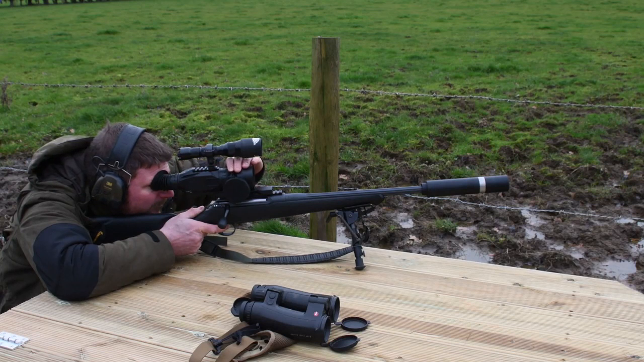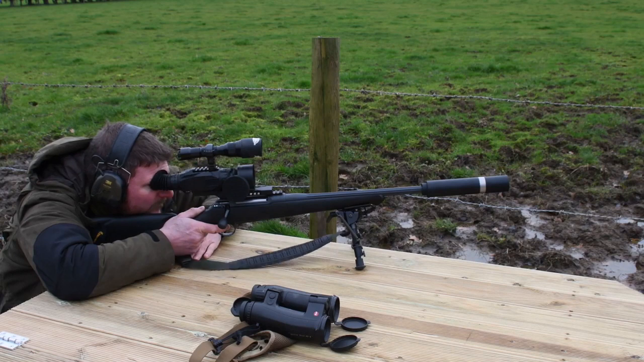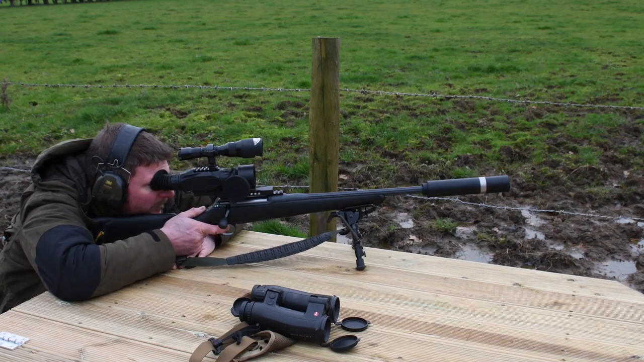After getting a good solid zero off the bench at 100 metres, I used the 147 metre muntjac target to simulate my usual foxing ranges.